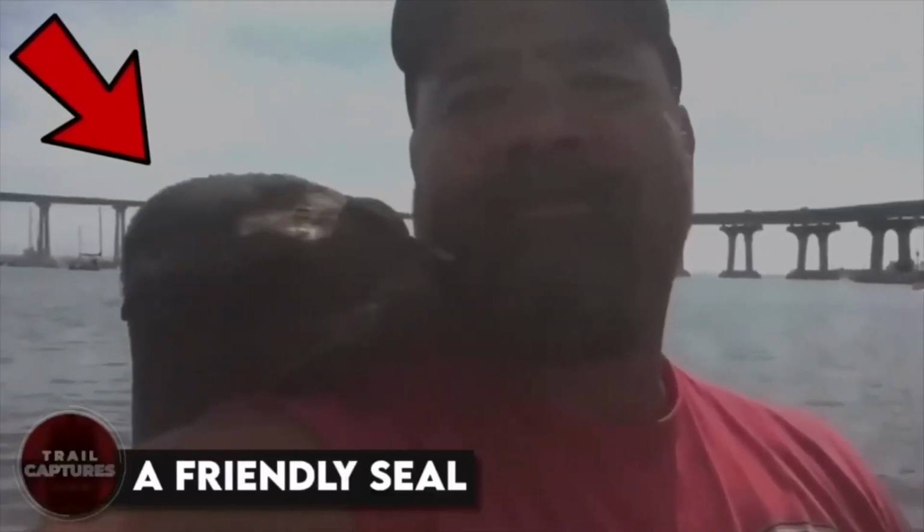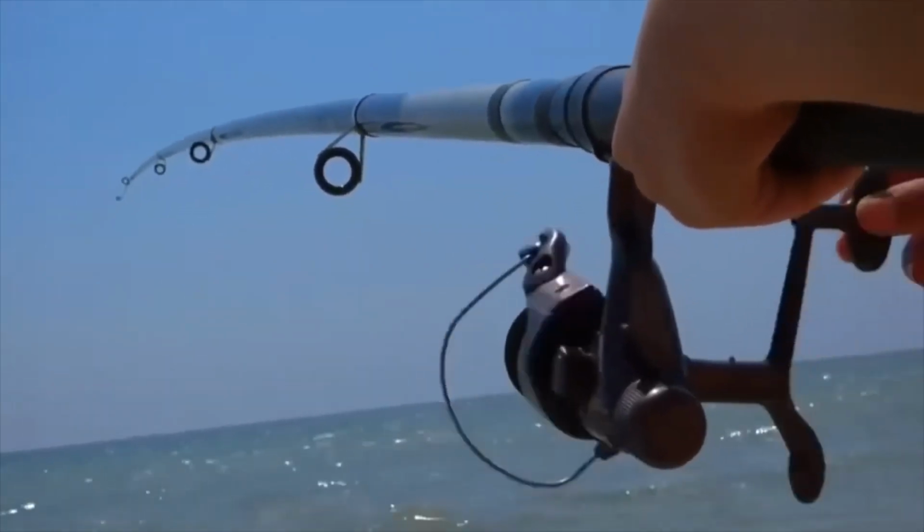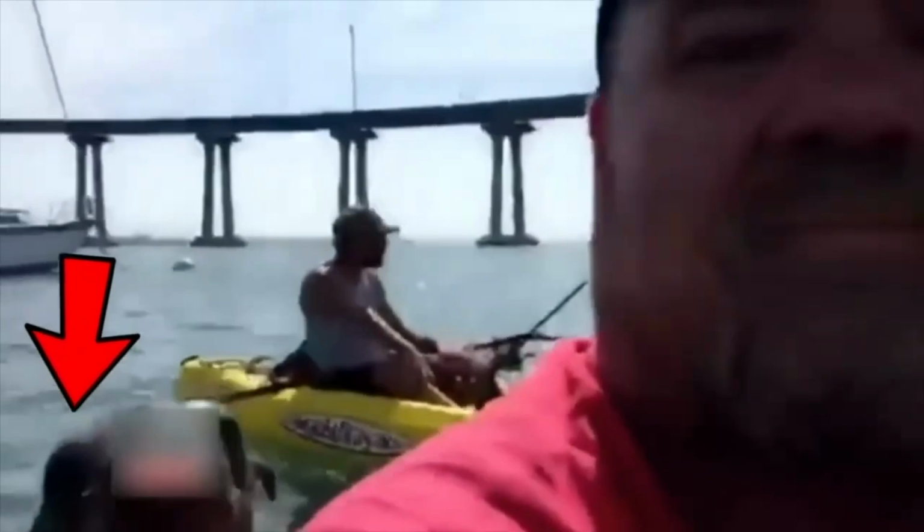A friendly seal. As Vincent Vajera was enjoying a leisurely fishing trip off the coast of California, he got an unexpected visitor, a friendly seal who decided to hop aboard his kayak. Initially, Vincent was a bit startled, but he quickly realized that the seal just wanted a hug. The adorable creature snuggled up to Vincent and refused to leave, creating a heartwarming moment that was caught on camera. Here's my new friend. He jumped aboard out at the bridge. Despite several attempts to coax the seal back into the water, the little guy just wanted to stay and hang out with his new friends.